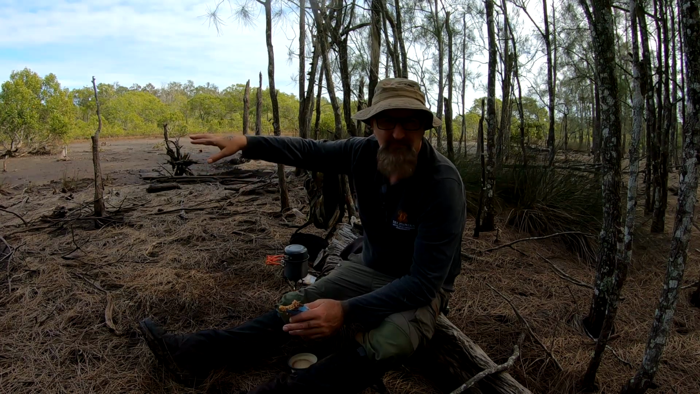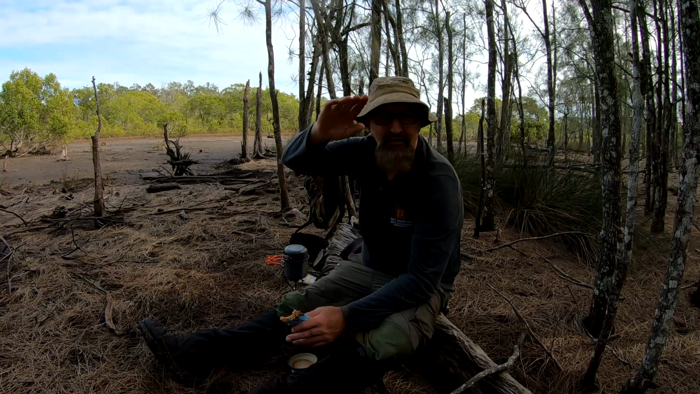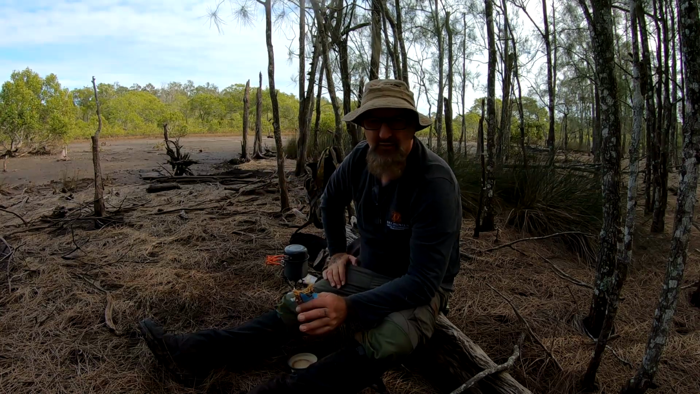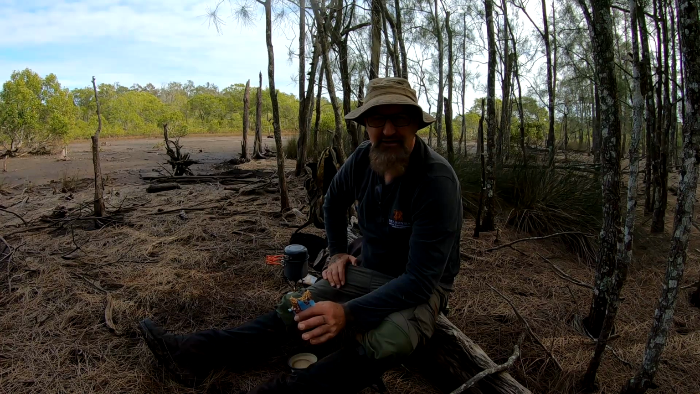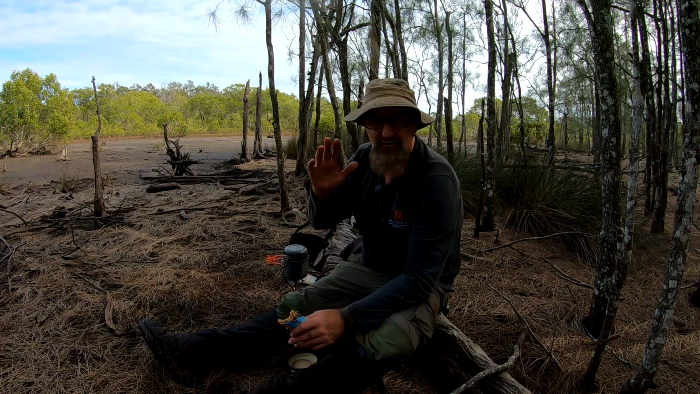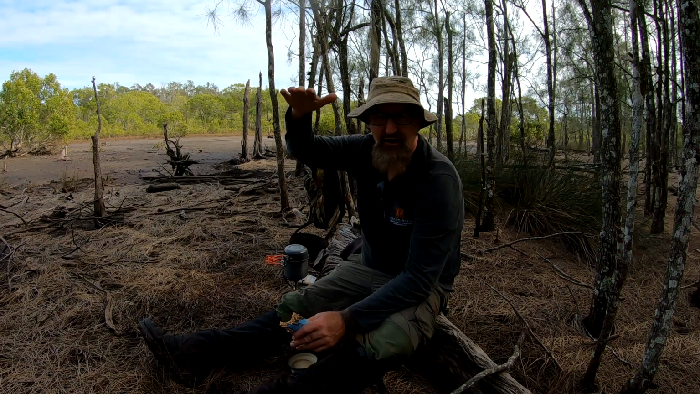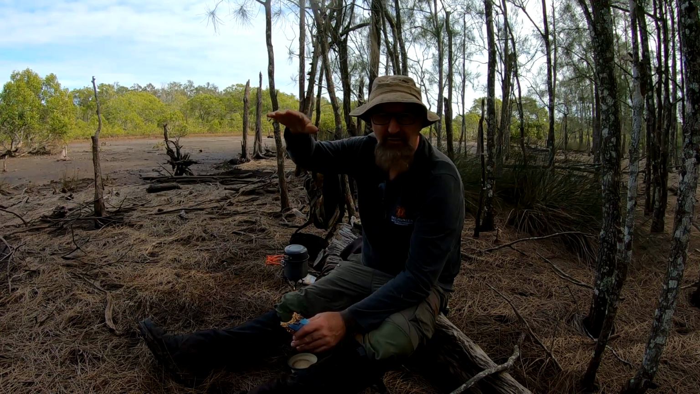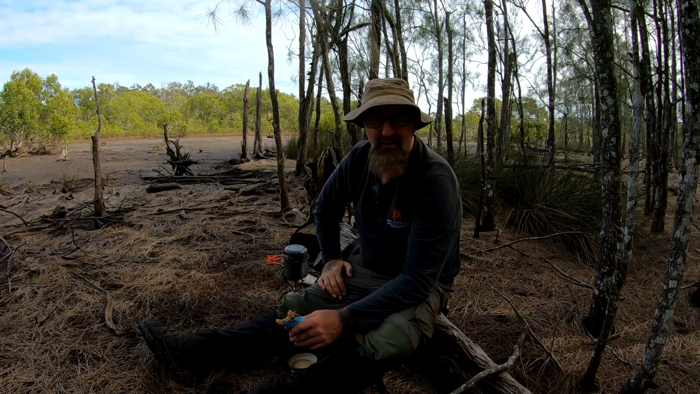It would have been out on the swamp all night feeding, and it was heading back into the thicker cover, right past where I was, and I had an idea I was there. It could sense something was not right, but it kept coming. The wind direction was all wrong because I was up higher than it. I think it couldn't get my scent as well as it should have. So yeah, that was pretty cool.